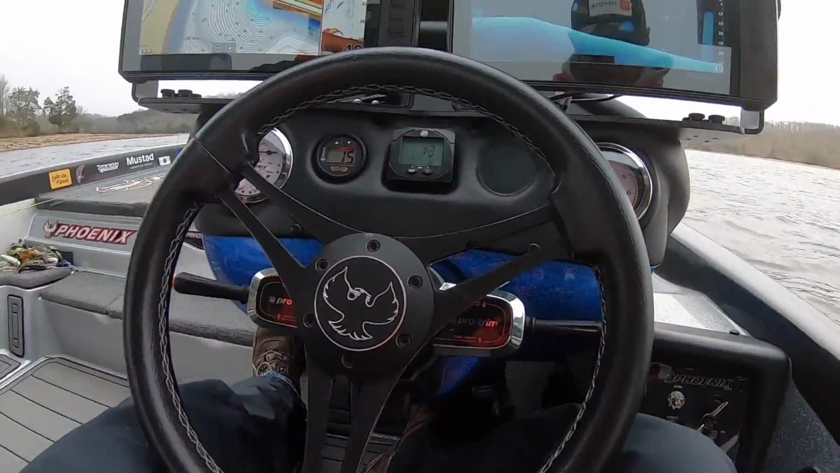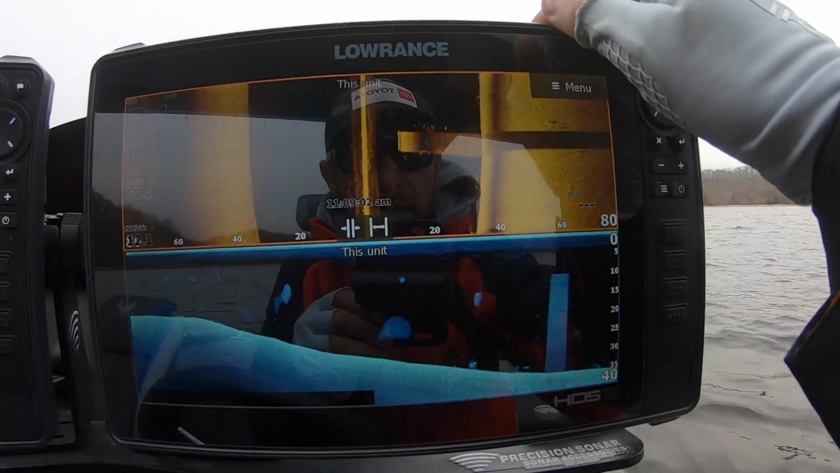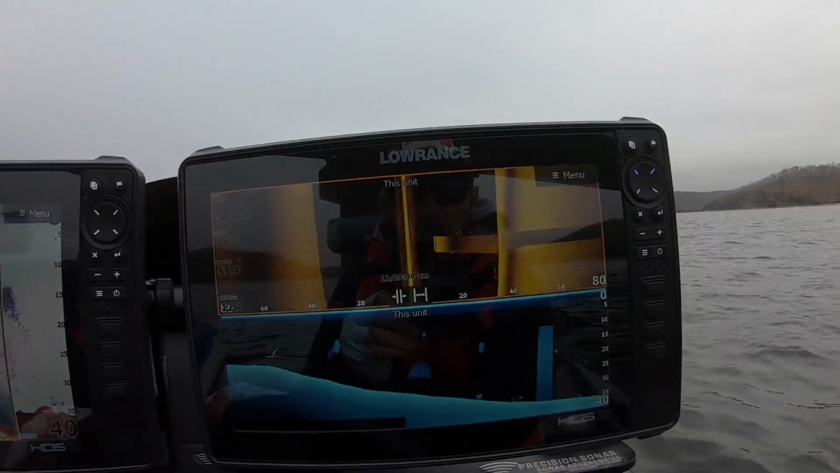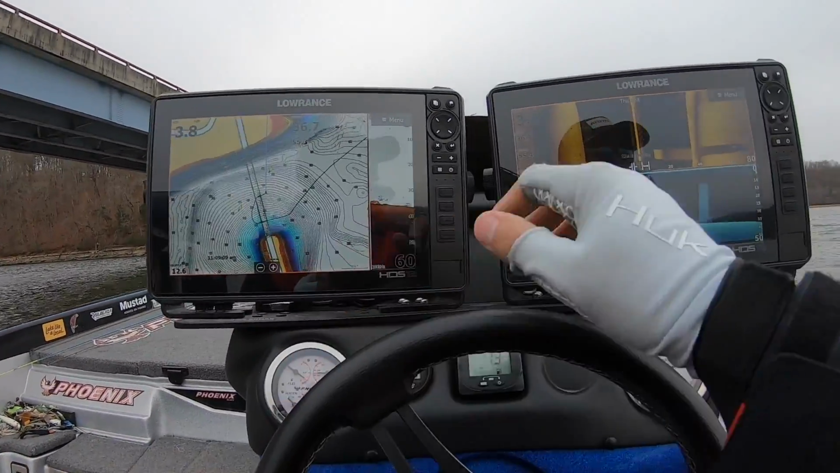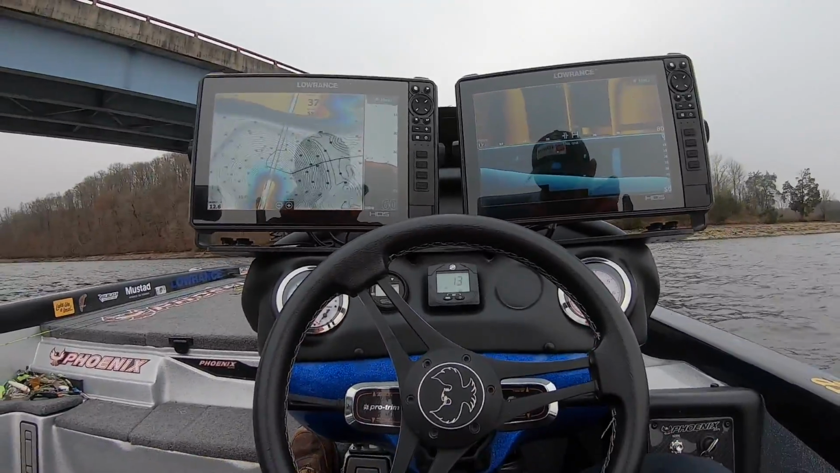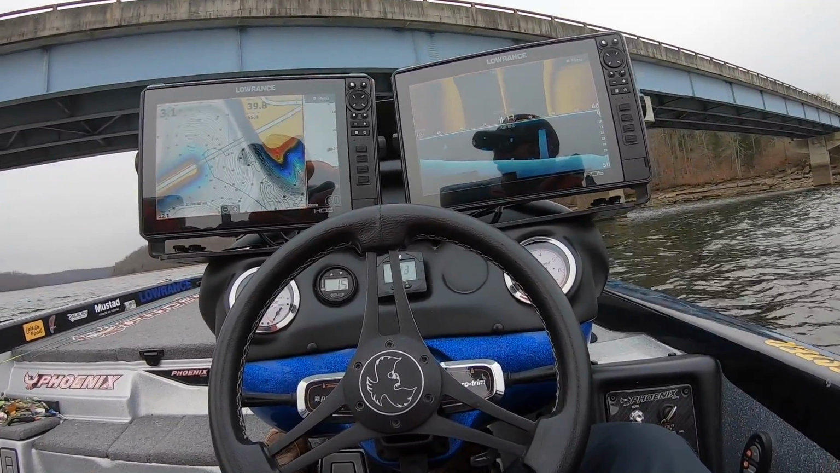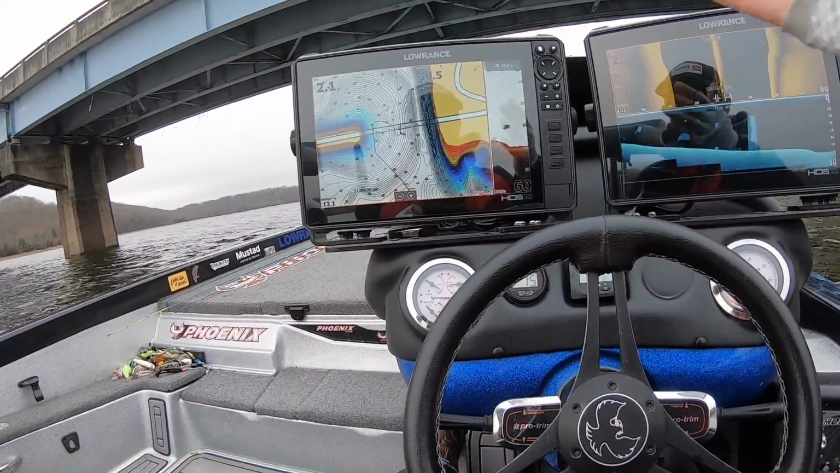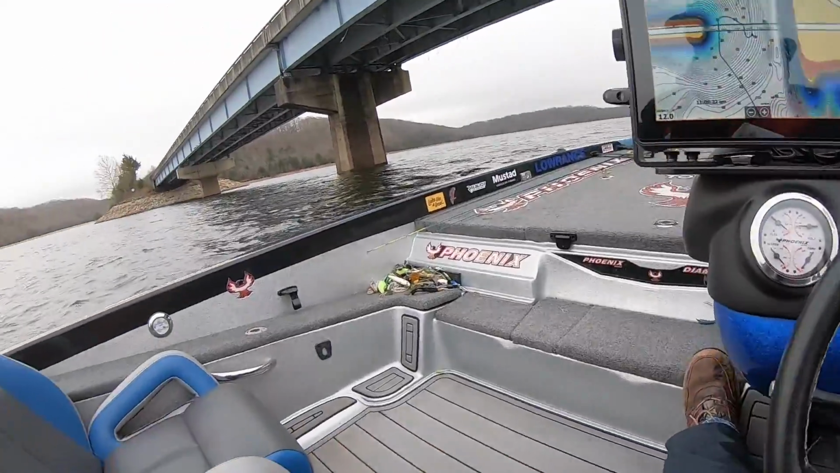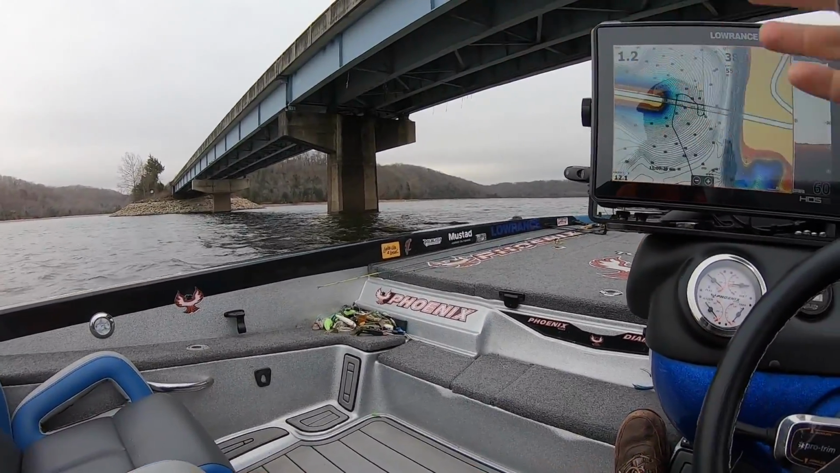There's some right there. Y'all see that right there? Those are crappie sitting right on the back side of that column. So let me explain to you why those fish are sitting on the back side of that column right there. The wind is blowing from that direction up the lake, and you can see the lake is pretty wide right up through there. This is not a real big lake, but the wind is blowing from that direction and it's funneling right here through this bridge.